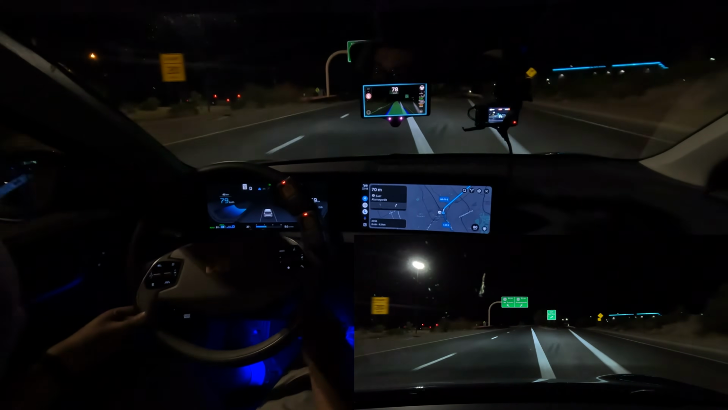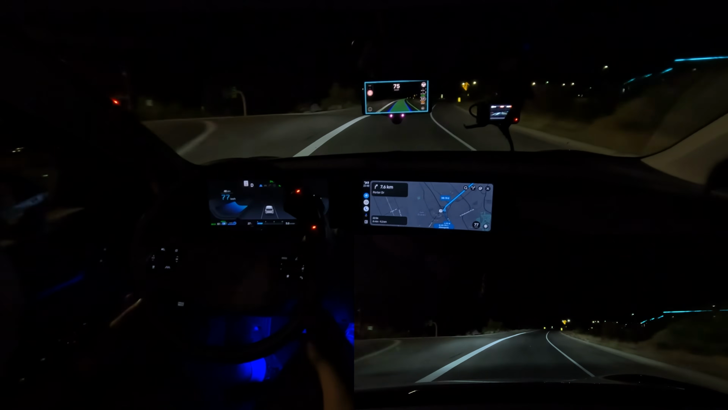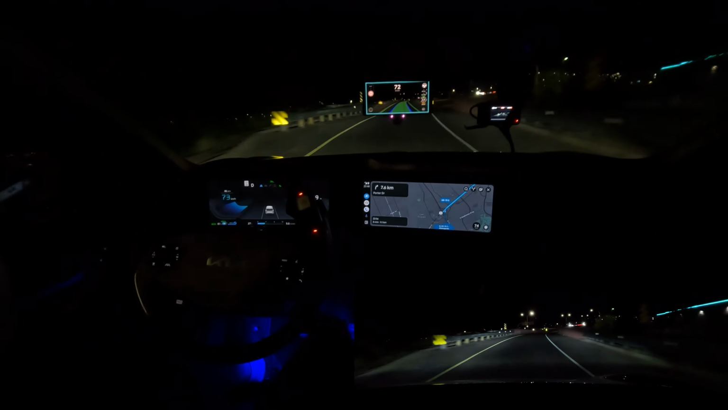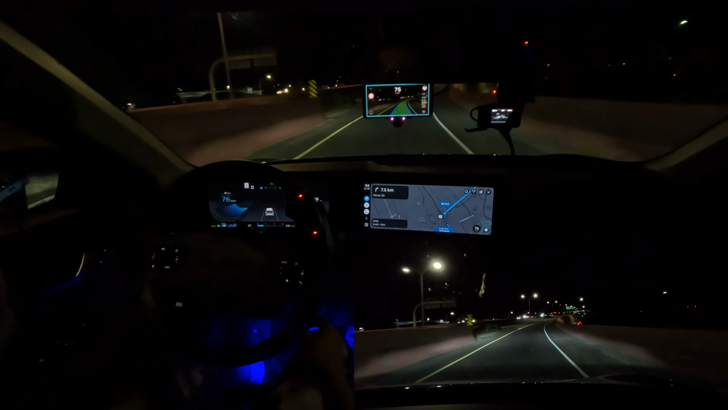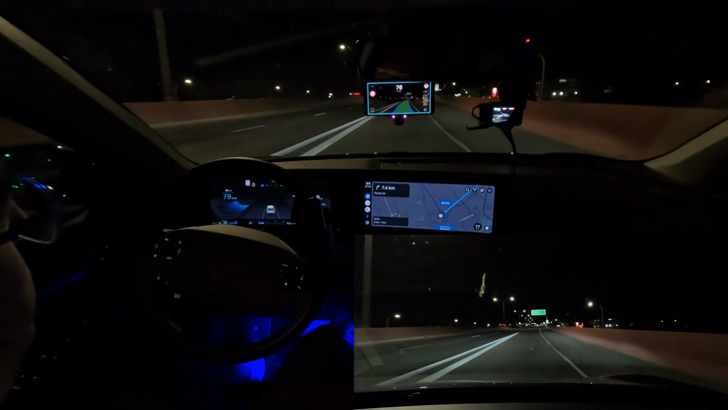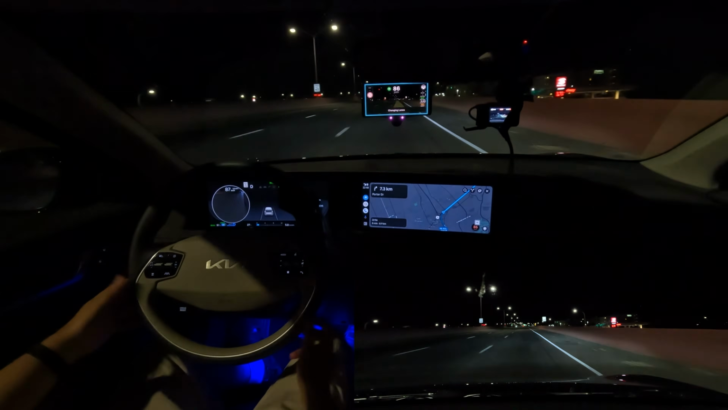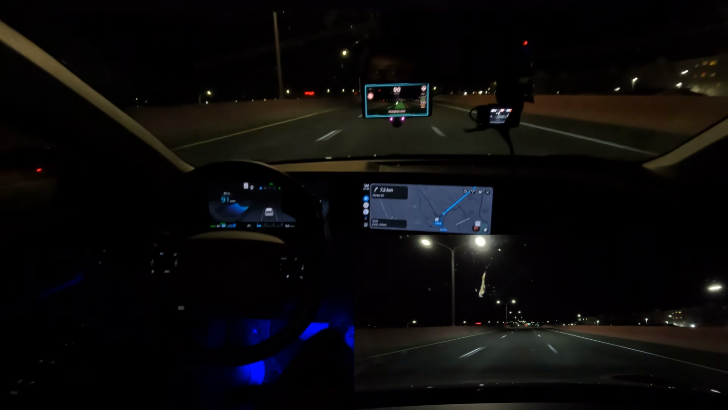It didn't correct itself. So yeah, that's a really hard one for the system to see even during the day. And at night, the limited visibility makes it a little more difficult. So yeah, you do have to nudge it to confirm which side you want it to go, because it was wanting to take that exit you saw over there. So we're back on this 3-lane section here, and we should be able to just put the signal on, nudge the wheel, and it should move over by itself.